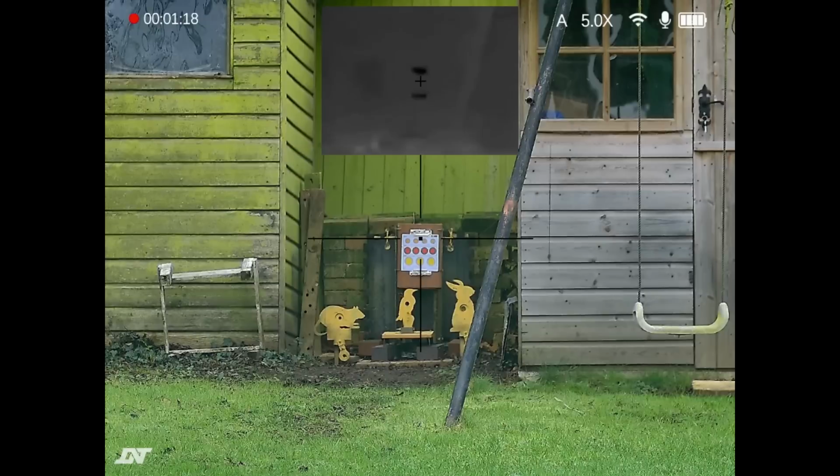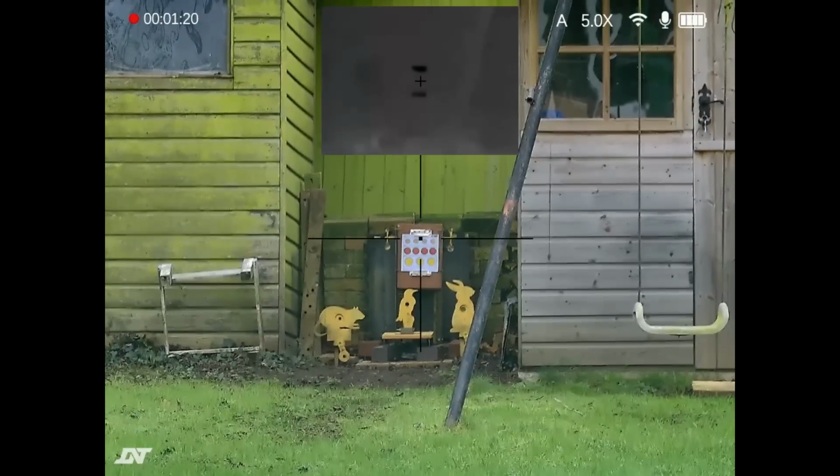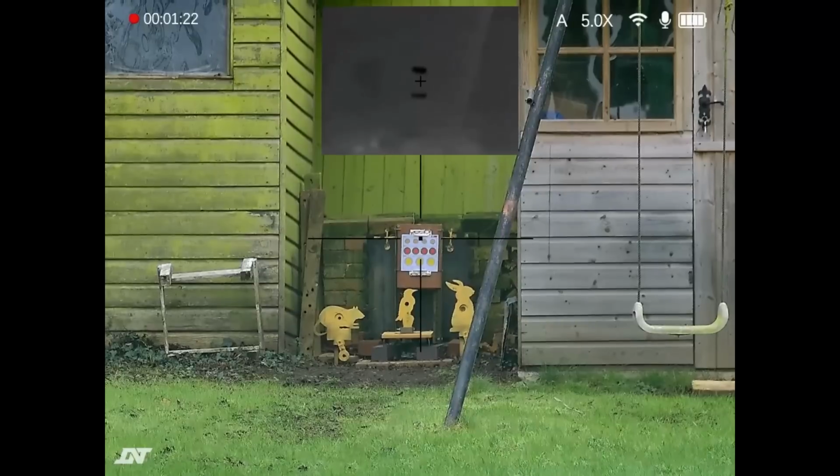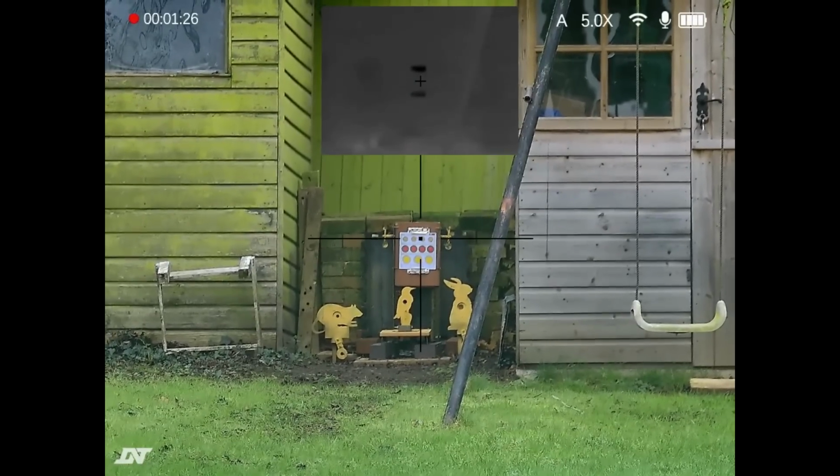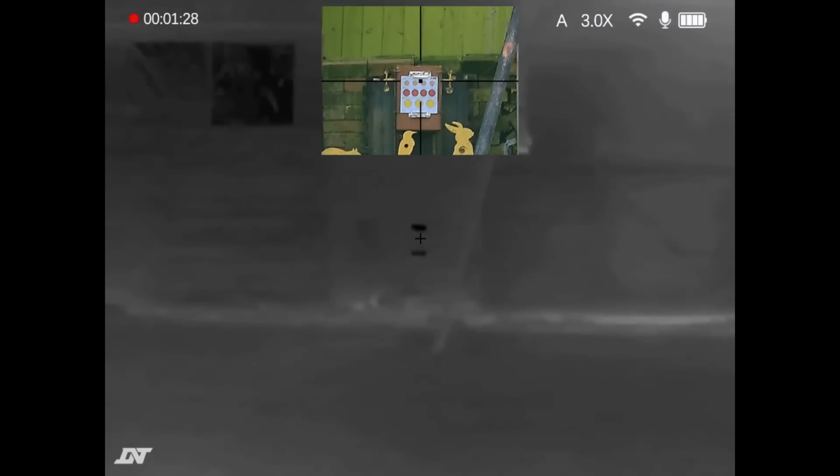And what I can do is switch between those 2, so I can turn the main screen into thermal mode and picture in picture into digital mode just by pressing that big button on the side, short press. You can see now that the main screen is thermal and the picture in picture is digital day mode.